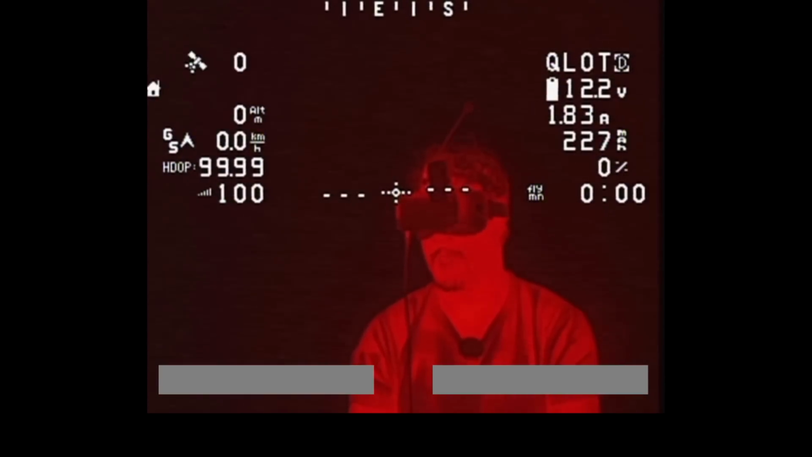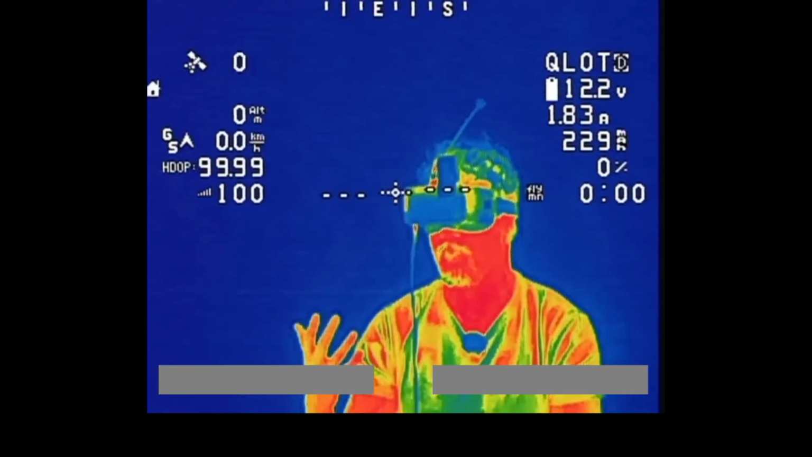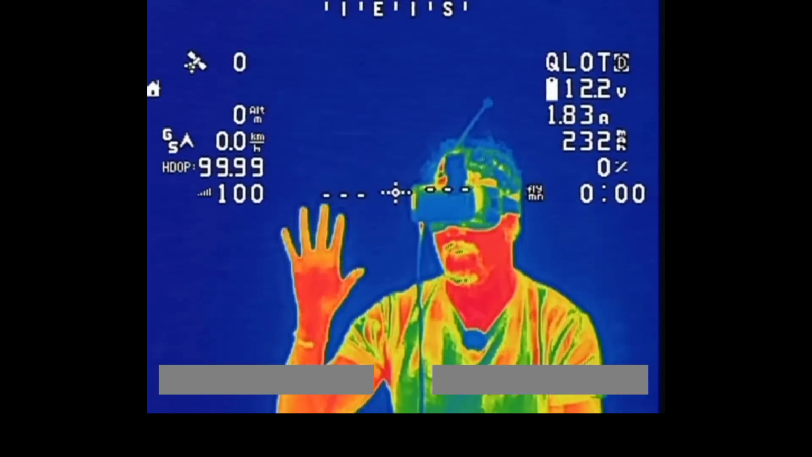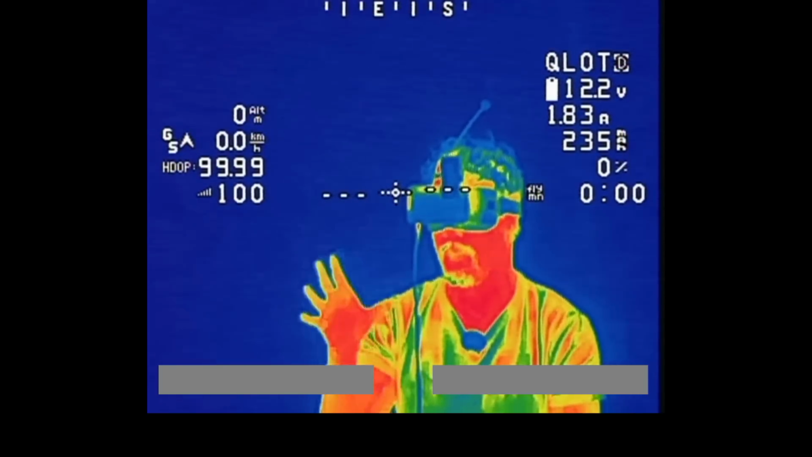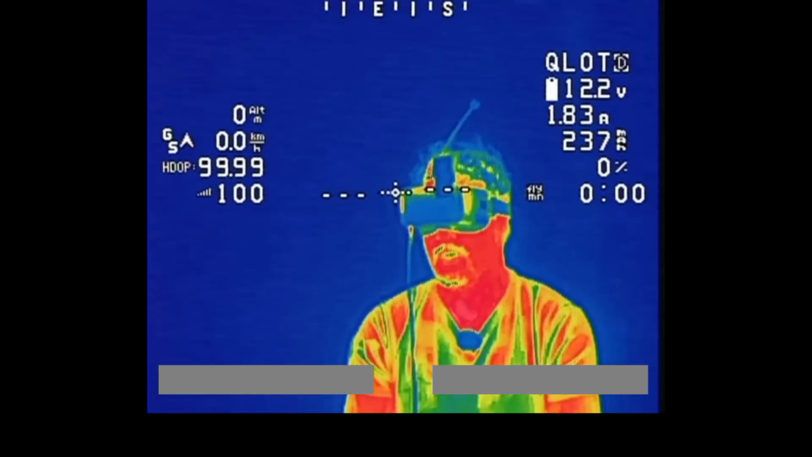And then I think this next one here is the last one. This is also another pretty colourful mode, but not quite as much resolution as the other really colourful mode. You're able to make out what you're looking at a little bit better, but you don't get the full amount of thermal information and detail coming at you.